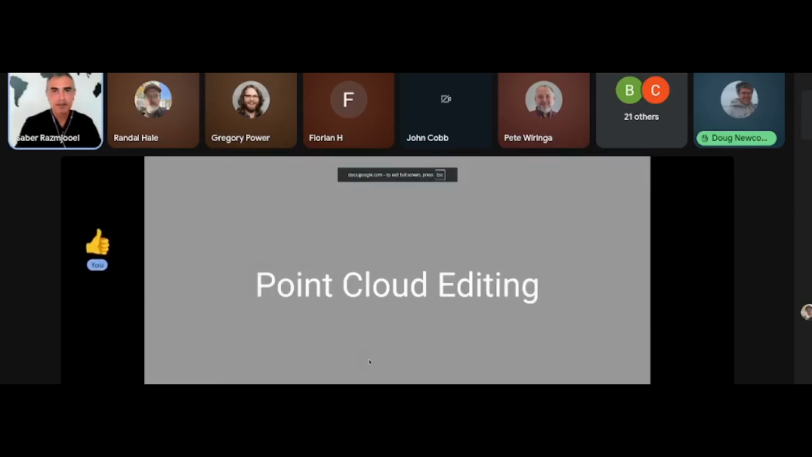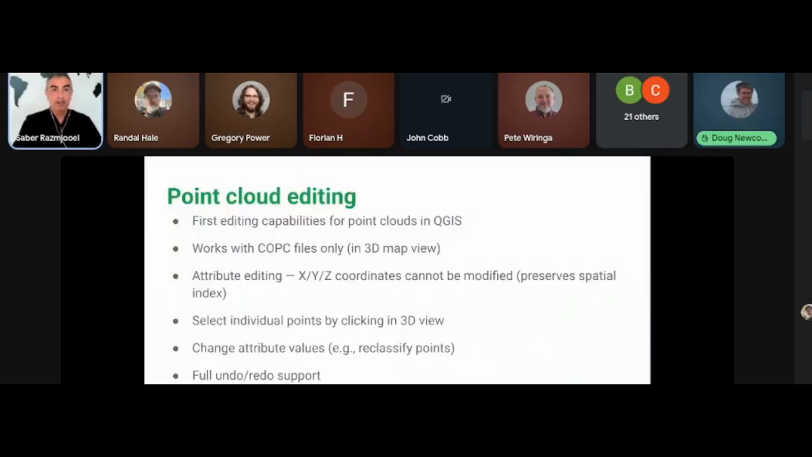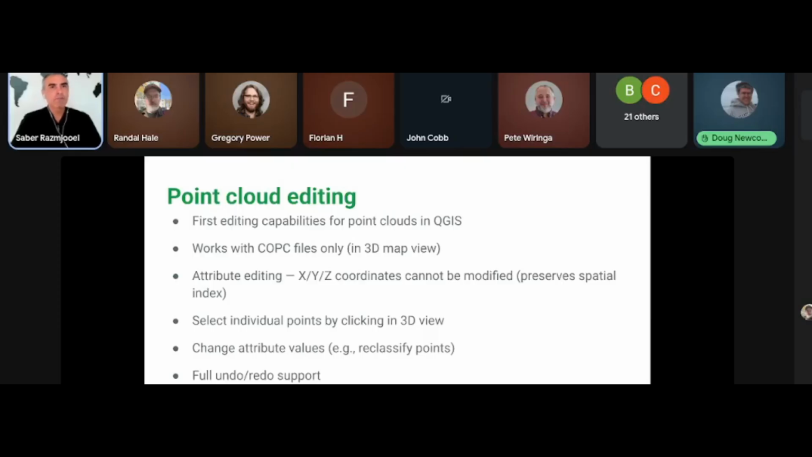Okay. And this last section, point cloud editing. The usual workflow for point cloud survey, LIDAR survey, you survey the data and run some tools to classify it. This classification might not capture all the reality, so you want to edit the data.